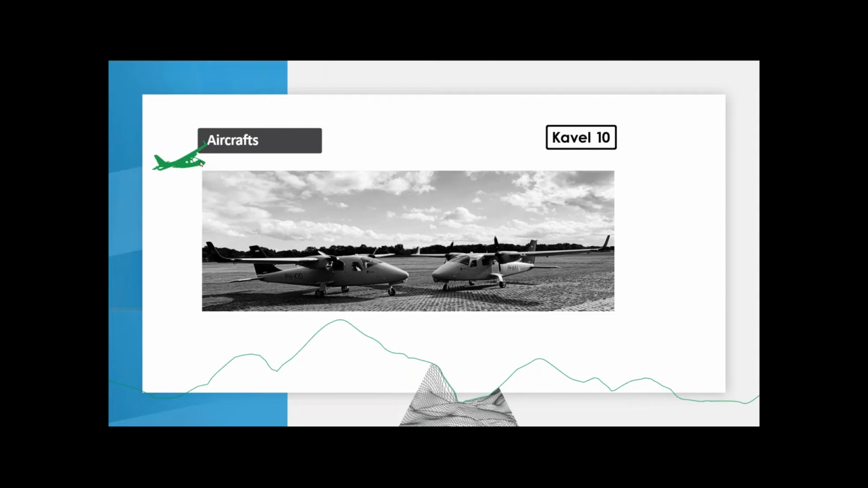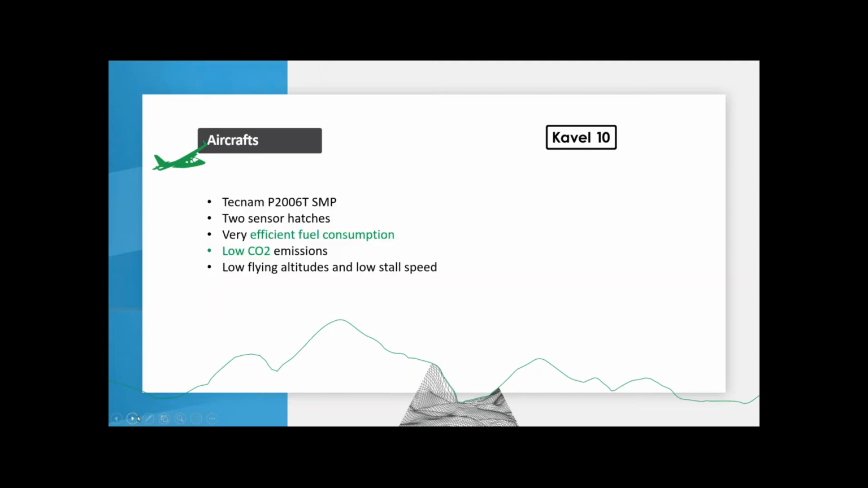So basically, we own two aircrafts. Those are Tecnam aircrafts from Italy. And why we chose those aircrafts, let me see if I can go to the next slide. These aircrafts are very efficient. They're new, so we are using not only the latest and newest sensor technology or software technology, but also the latest and newest aircrafts available on the market. So we have a very efficient fuel consumption and low CO2 emission.